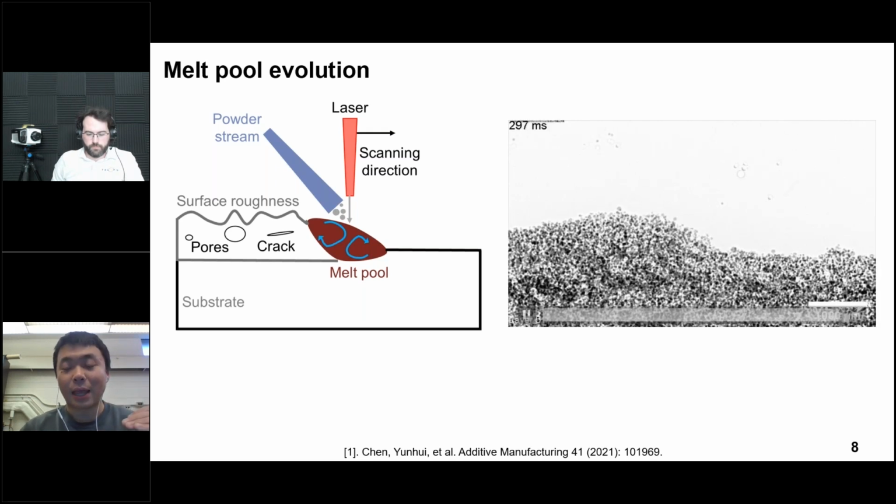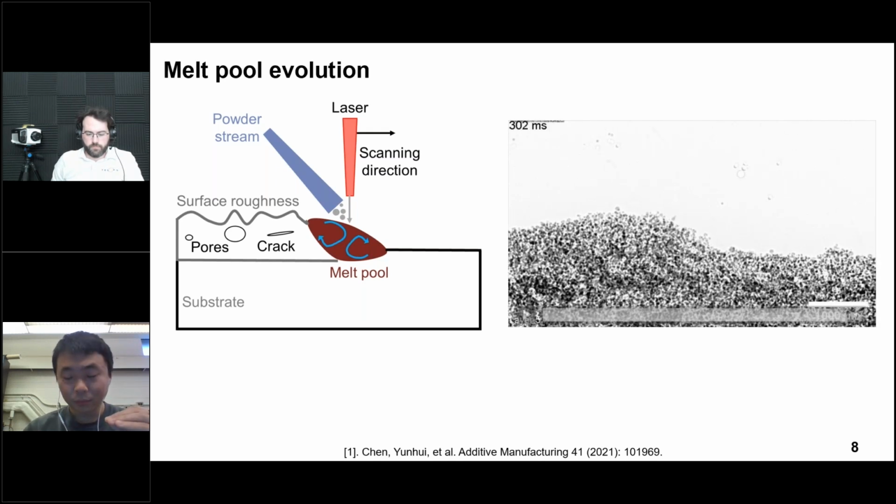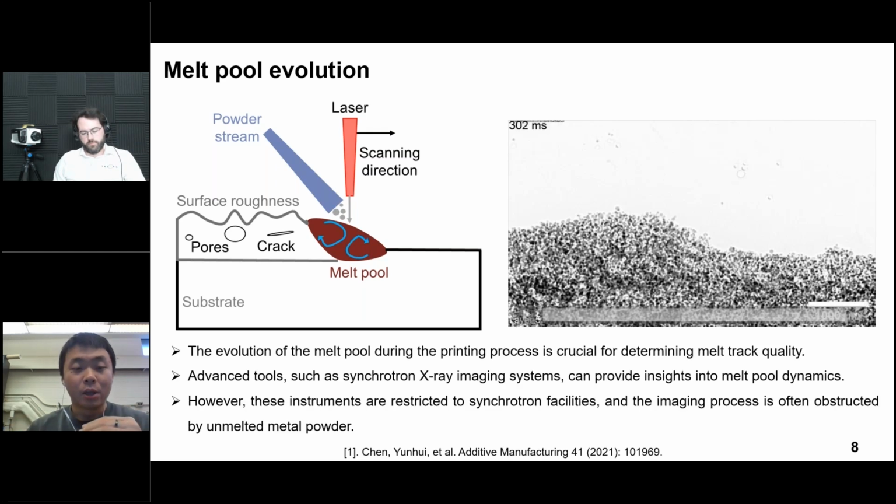However, we can also see that the existence of the metal powders blocks the view of the melting pool, which means that with this kind of technology, we cannot get accurate information for the melting pool. To make the conclusion, the first thing is the evolution of the melting pool during the printing process is critical for determining the melting track quality.